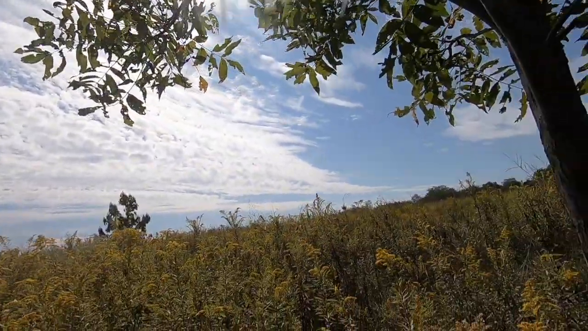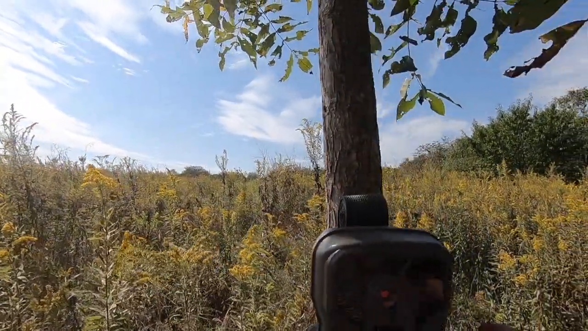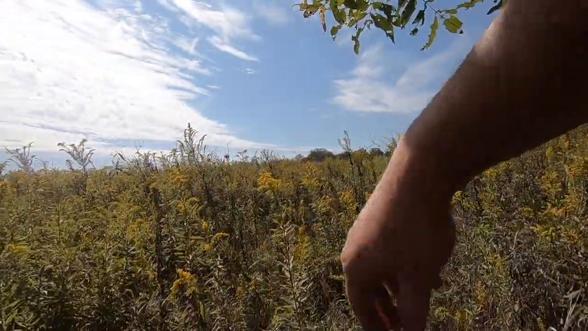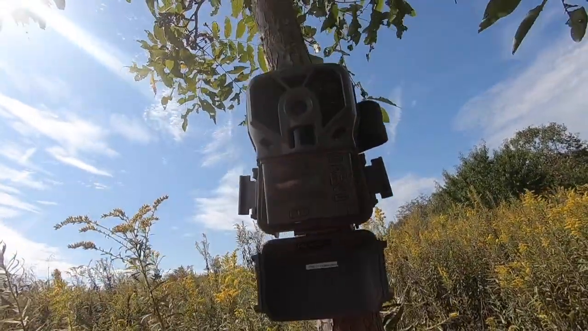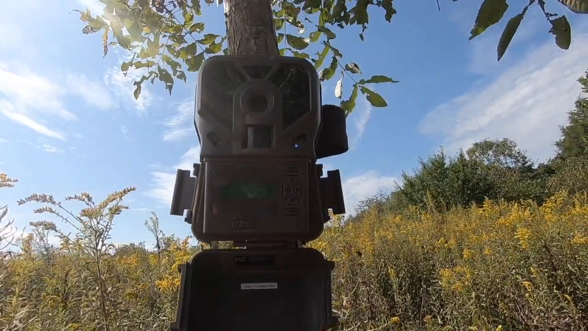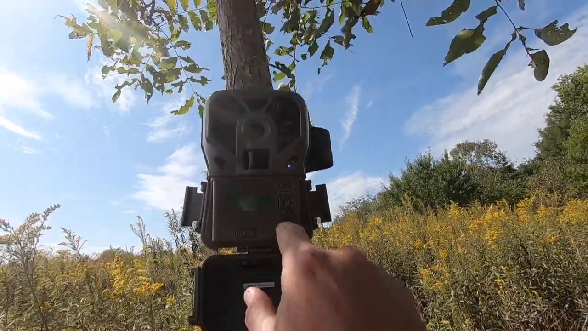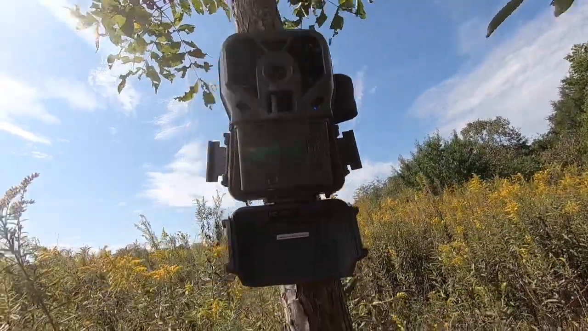I got camera number four. Watching it. So I actually had issues with this camera right after putting it out here, when I went to do the Trophy Rock versus Deer 30. So 207 photos. Which, that ain't bad.